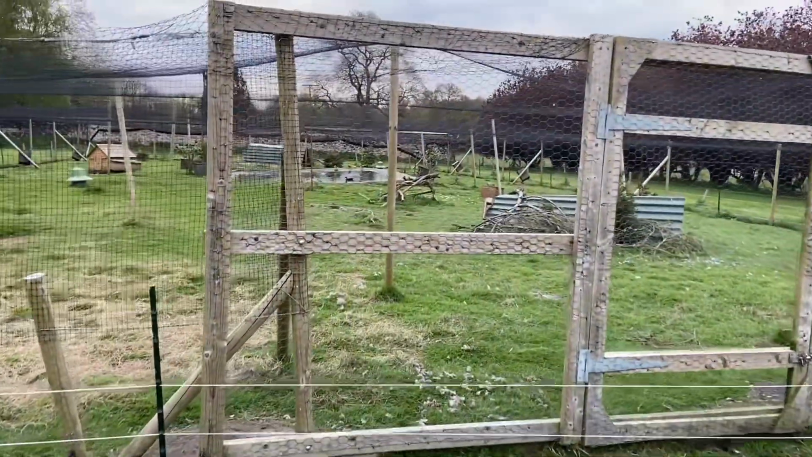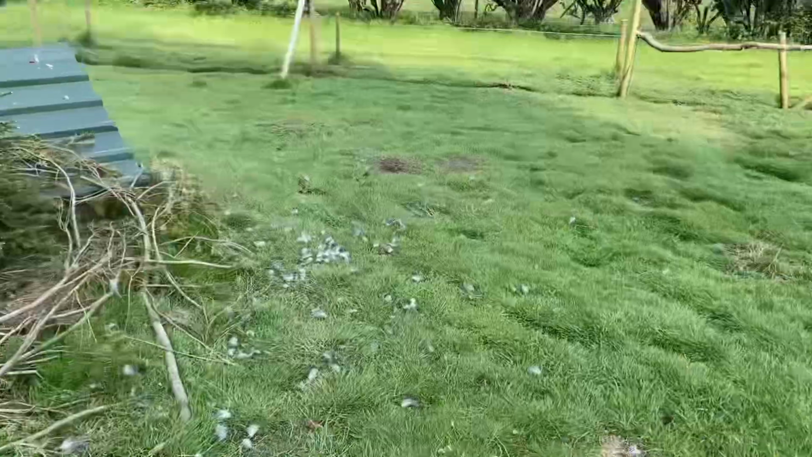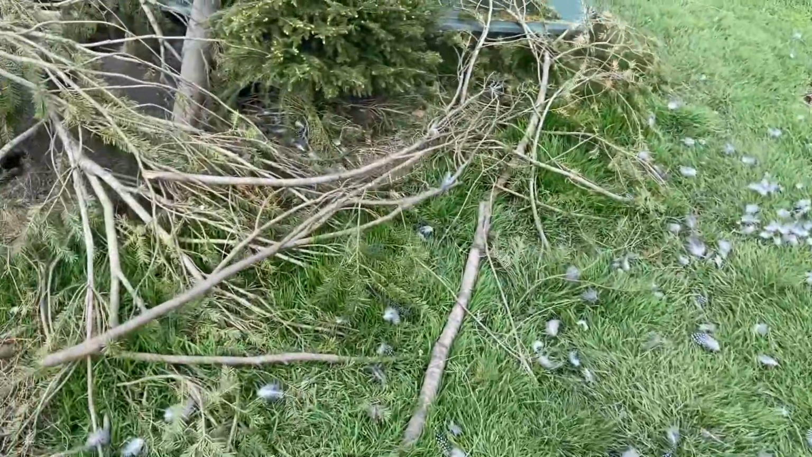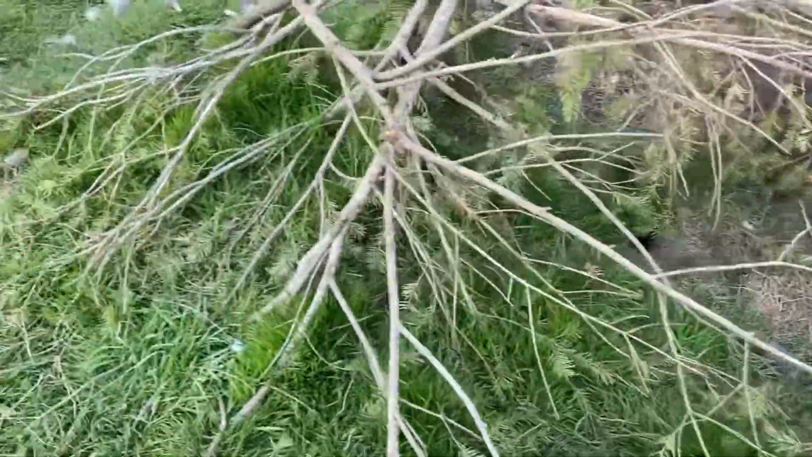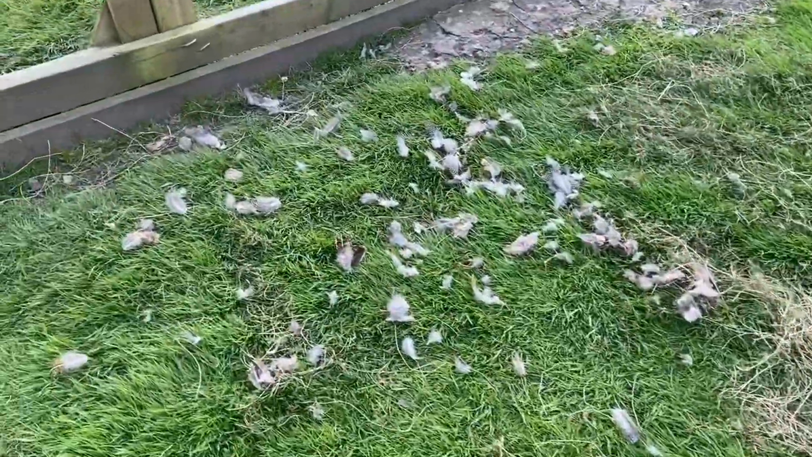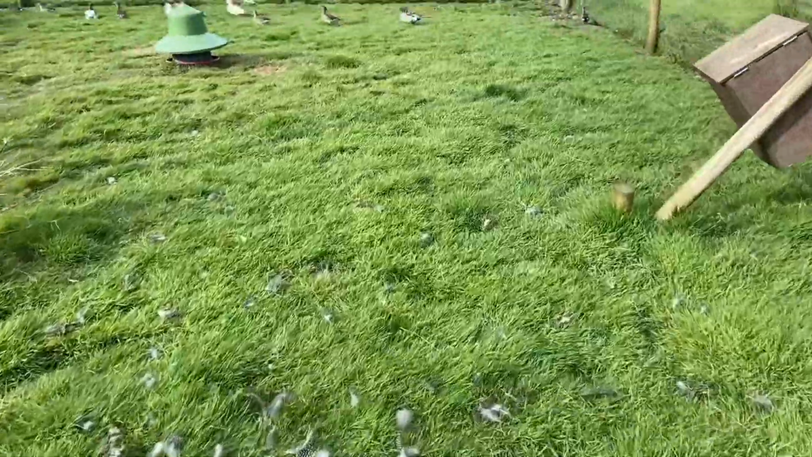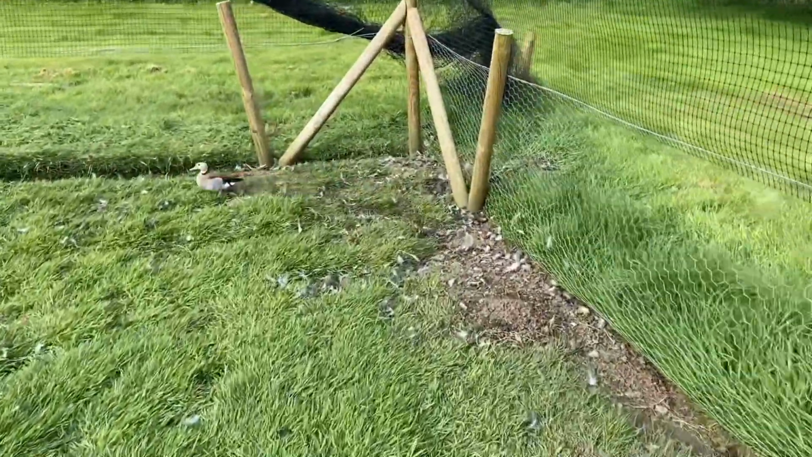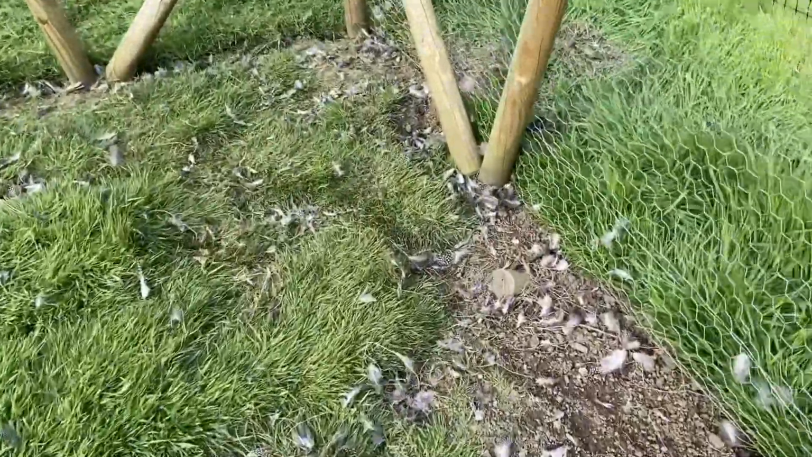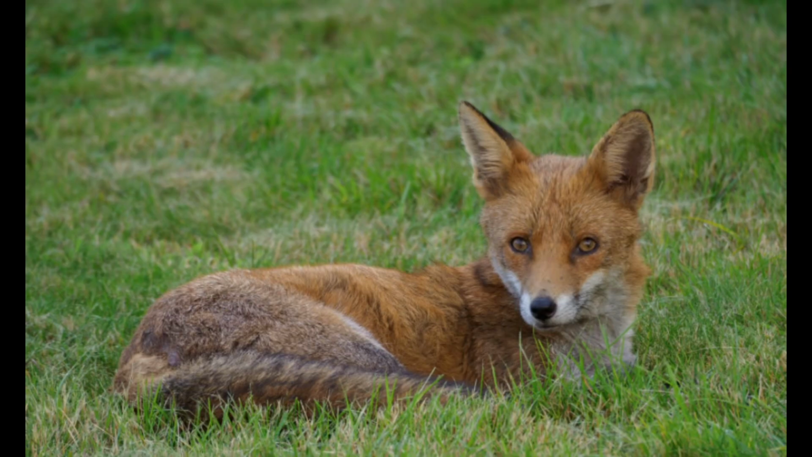However, as I approached the front of the gate, I noticed something tragic. The whole pen was covered with feathers, and upon inspection, they looked to be all of my pheasant and all my guinea fowl. Along with the feathers, there was a load of carcasses, which unfortunately I didn't get a video of, as I was in a bit of a panic, as you can imagine. But yeah, it was covering the whole pen, and they were everywhere. This kind of devastation only leads to one predator, and that can be the fox.